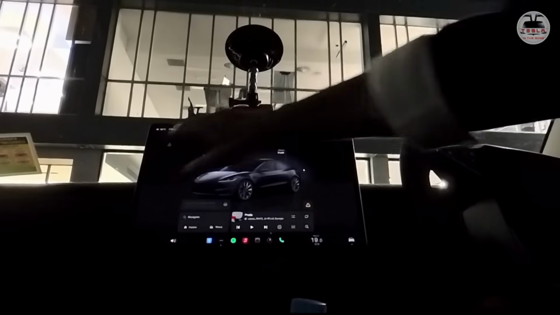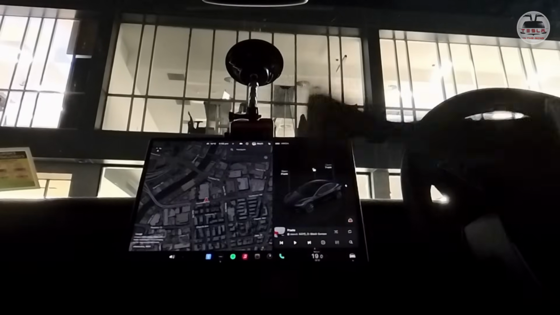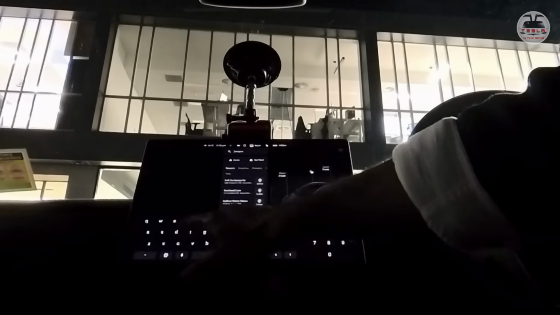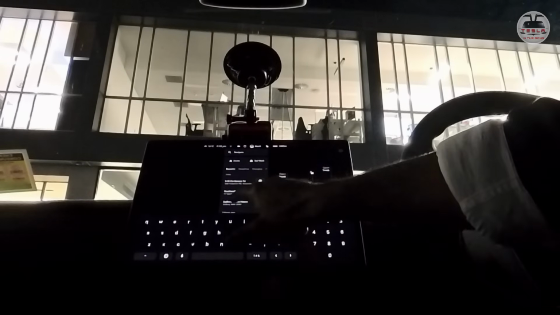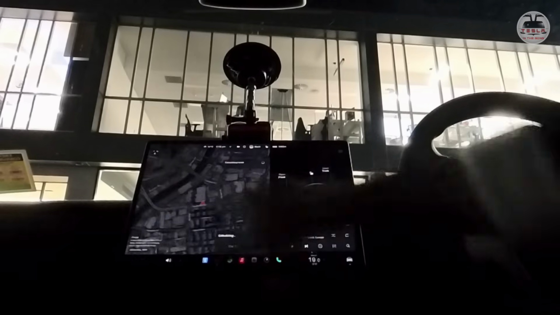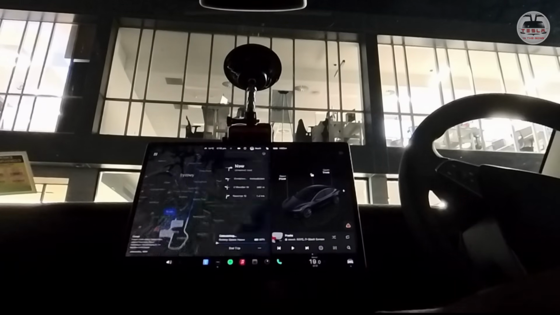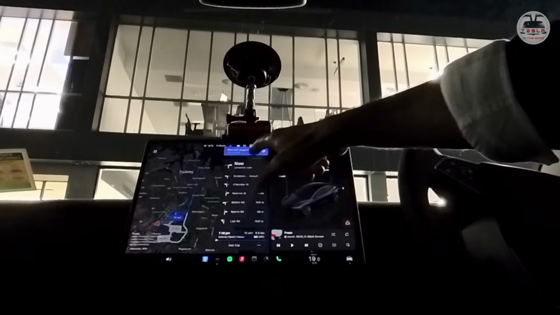Now, where do you want to take Rajinikanth first? Because we are in Sydney, the first place I want to take Rajinikanth to is the Sydney Opera House. I did travel last week to Sydney Opera House there, so let's click on Sydney Opera House. So Rajini, your first trip with full self-driving supervised here down under is going to be to the Sydney Opera House. So here we are.